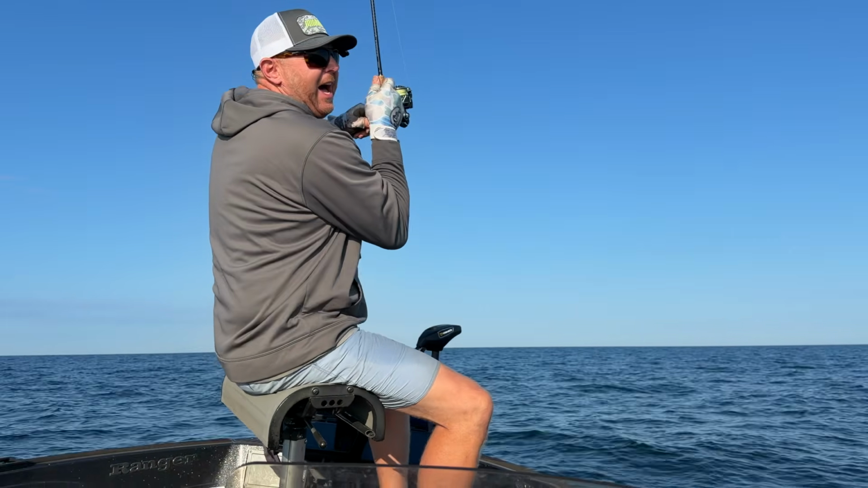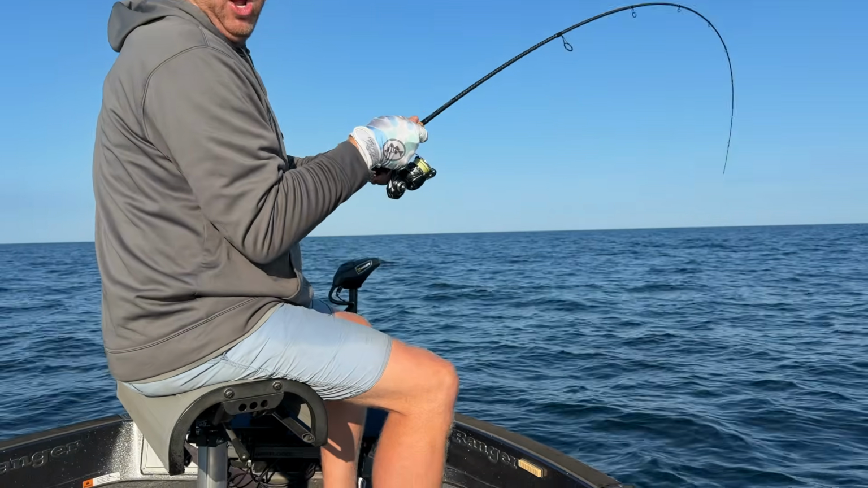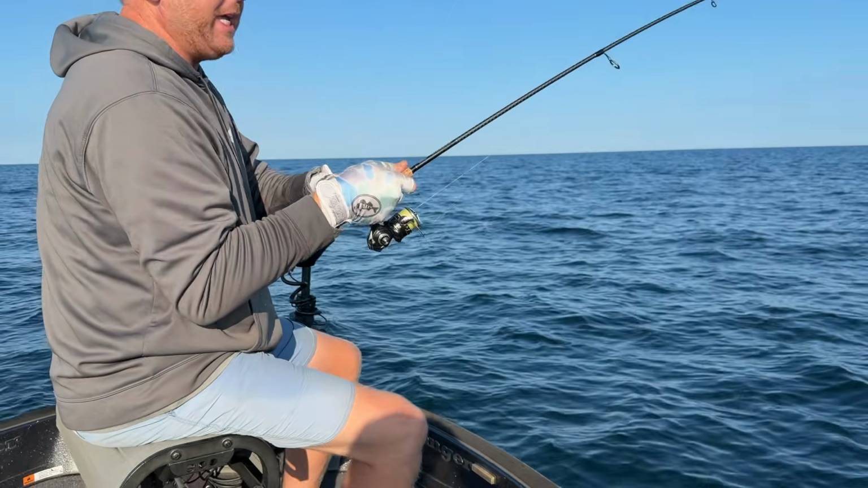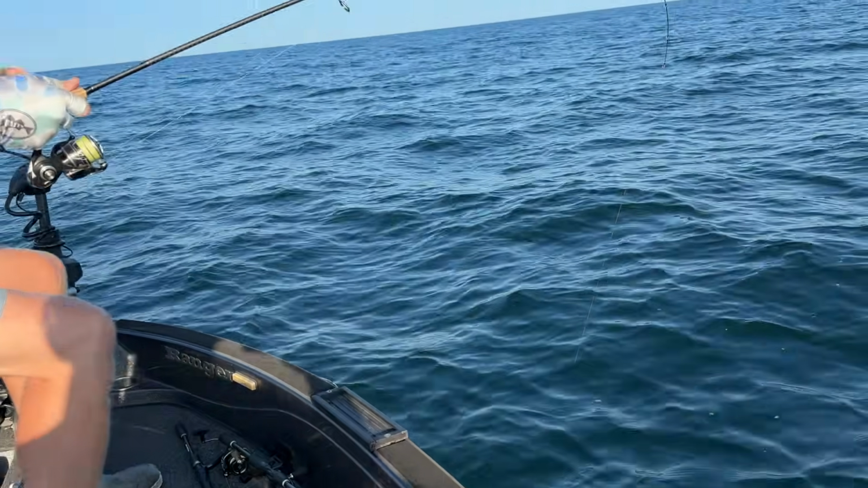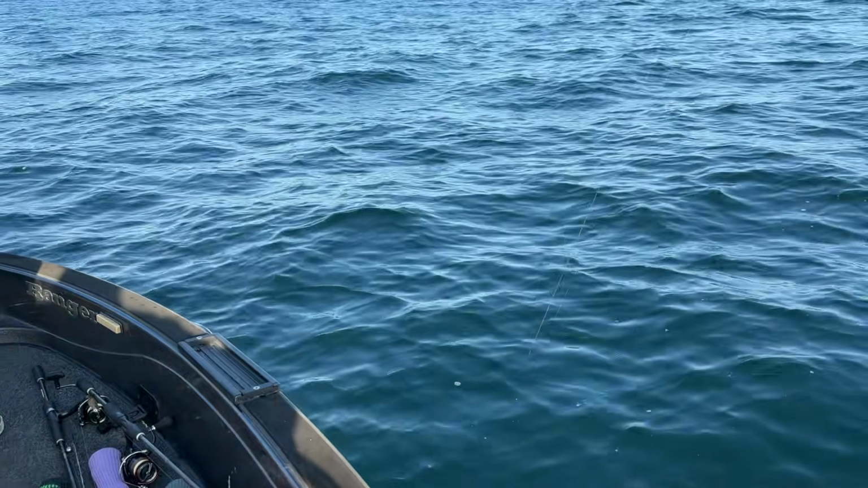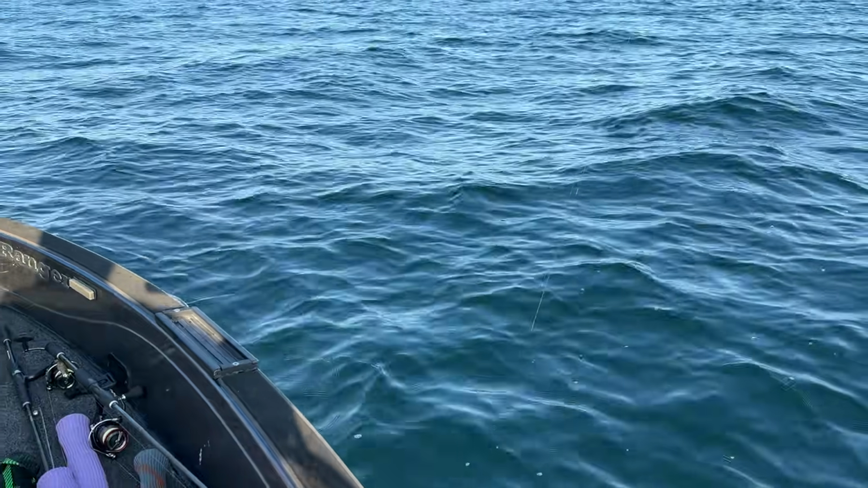And right there, I gave it a couple small pops. And what that did is it got that minnow to move kind of quickly in front of that fish and it engaged the fish. So when it's engaged, you can really get them to sell out. And once they sell out, this is the result. We've got a nice little Lake Erie walleye coming up through.